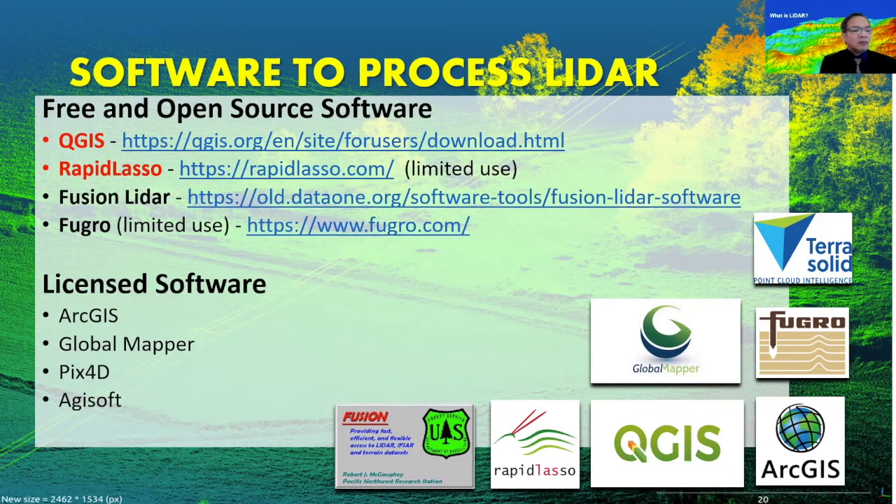Agisoft and Pix4D are actually favorite software for UAV and drone applications, and they are also licensed software. TerraSolid is another very robust LiDAR processing software, but equally expensive.